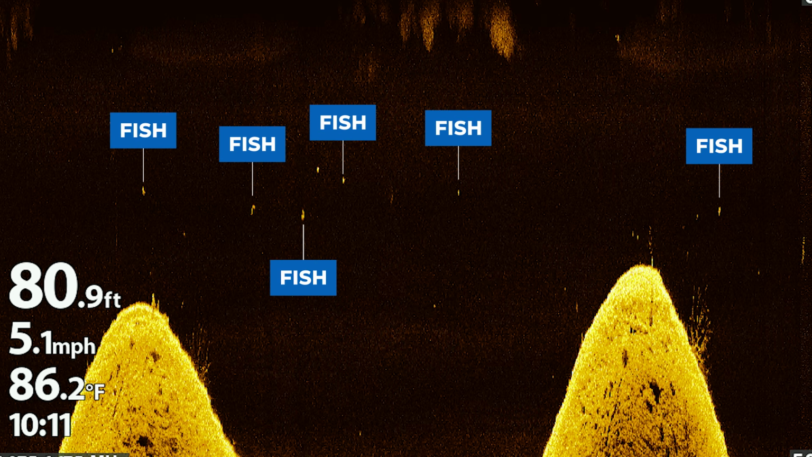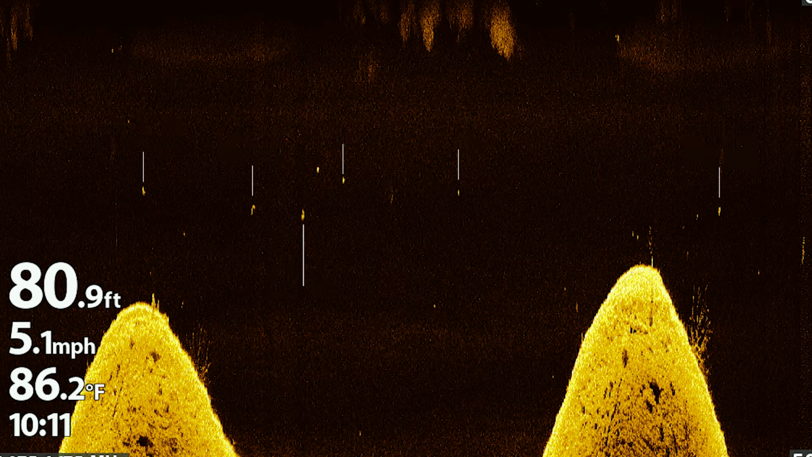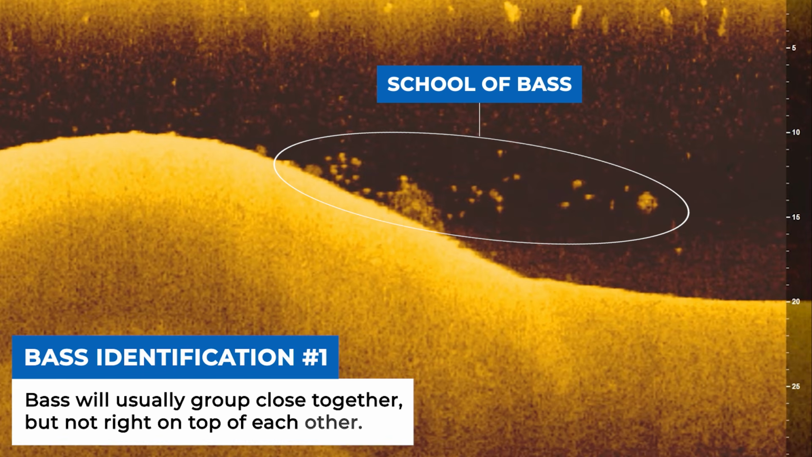You can see these dots here. One thing to call out is that these dots are spread pretty far apart and they're spread all the way across the screen. Normally, when I'm looking at bass, I find that the bass are going to be more tightly grouped together, though not right on top of each other.